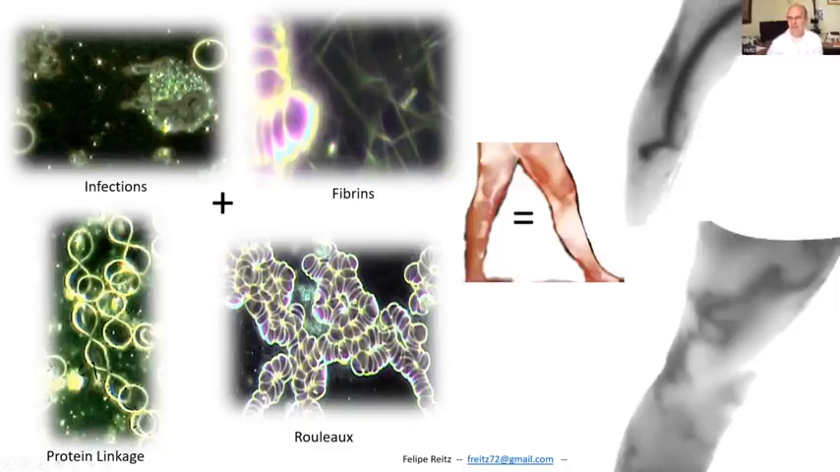When you have protein linkage, it means you're not capable of assimilating and digesting this protein correctly. And that has a lot to do with the exchange on the electrostatics of the cells as well. So infections, foreign substances in the blood, all these start changing. And Rollo is the end result for those that took the vaccine. So what you see on the side of that is the consequences in the peripheral vascular processes.